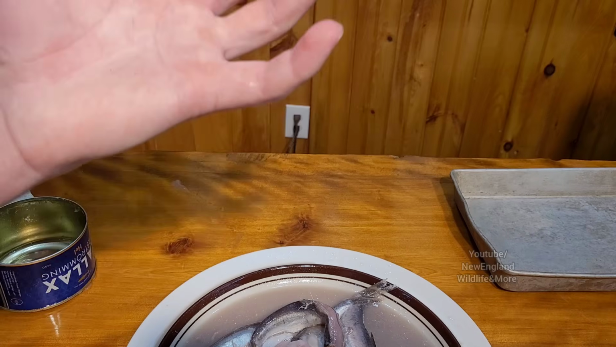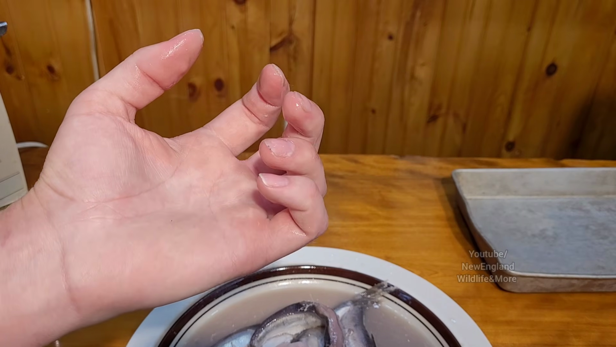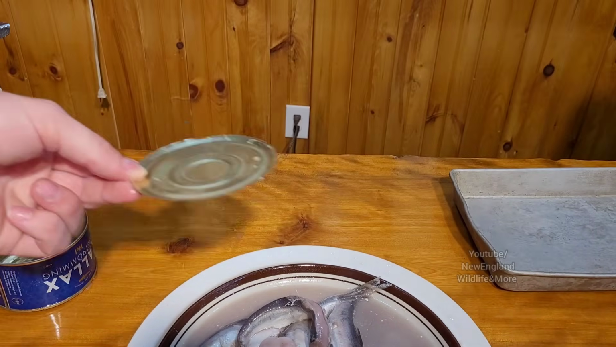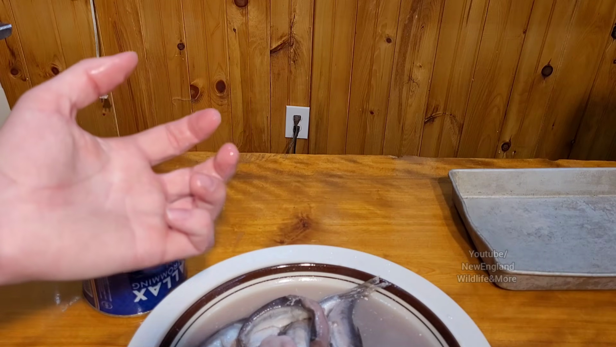Very stinky. I'm going to go wash my hands one more time. We're going to get this stuff outside in front of a trail camera. We're going to come back in here, and we are going to clean this place extremely well.